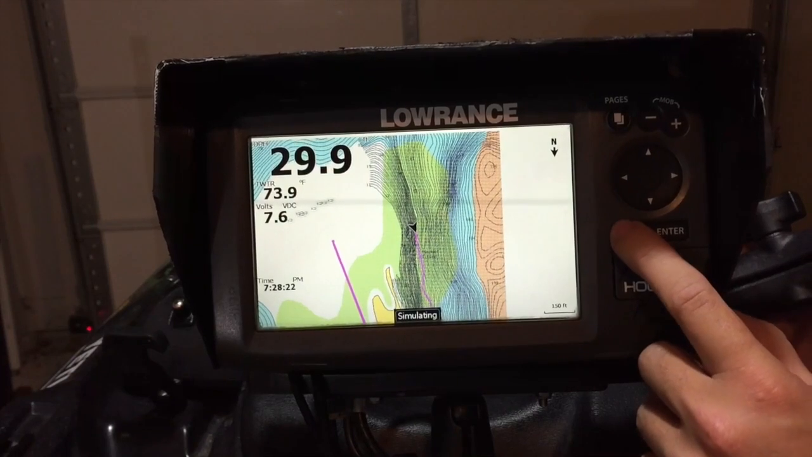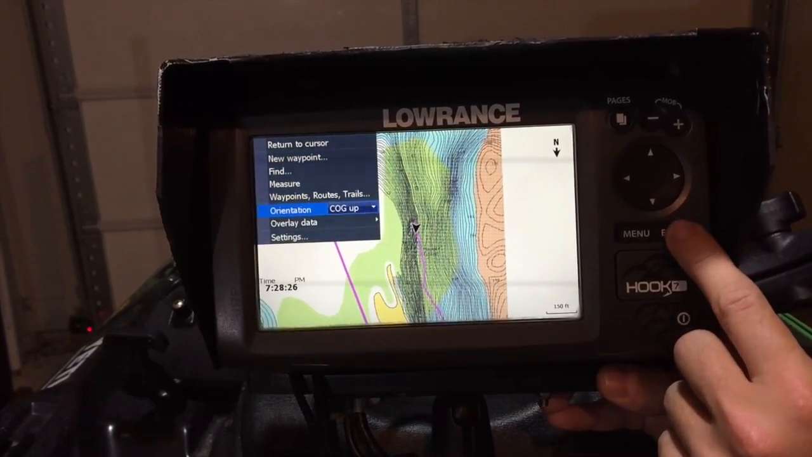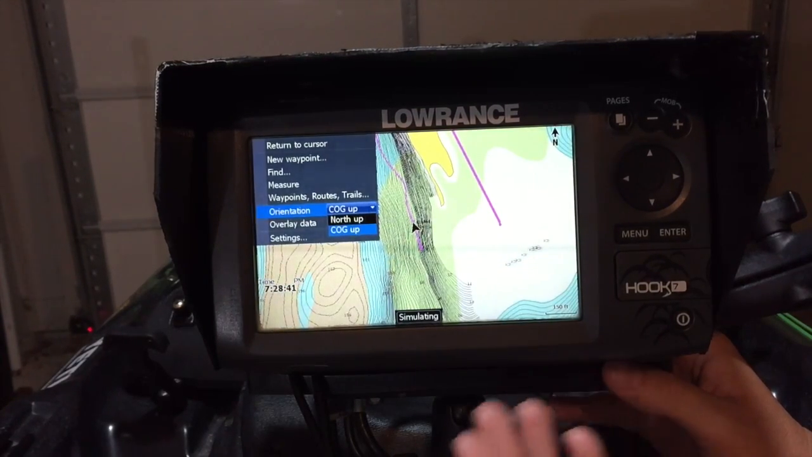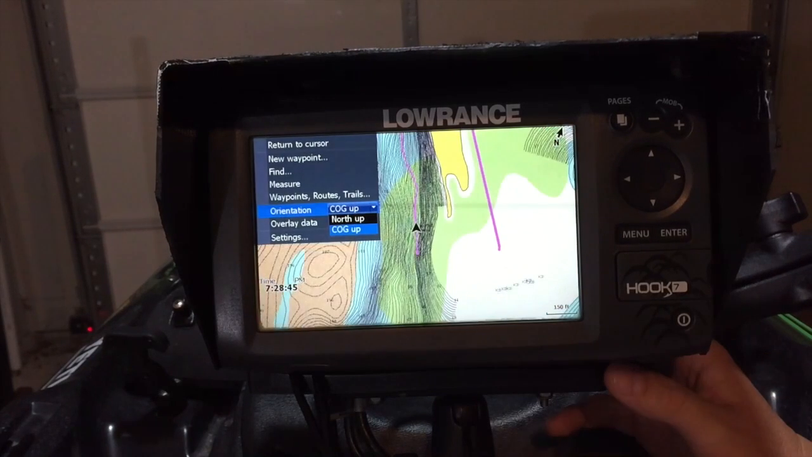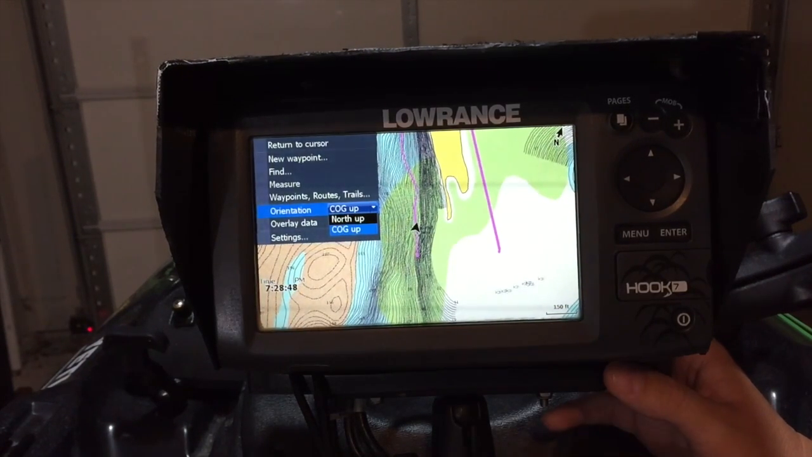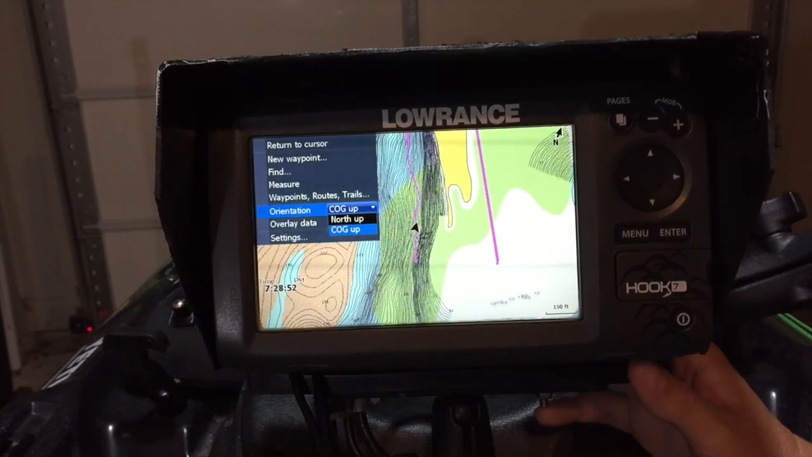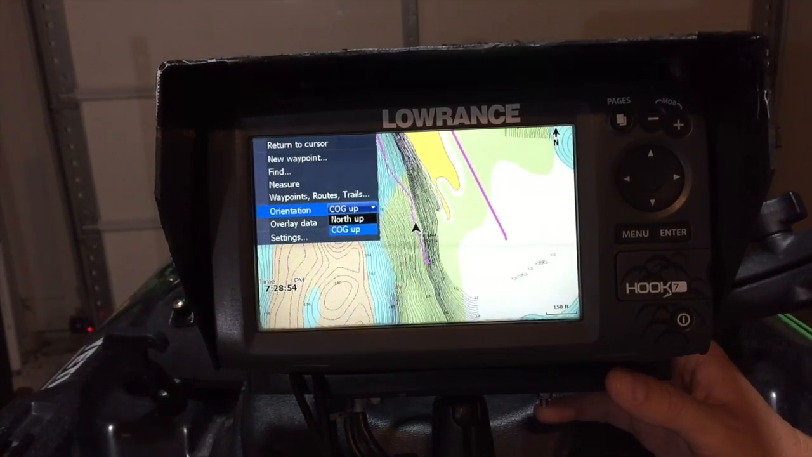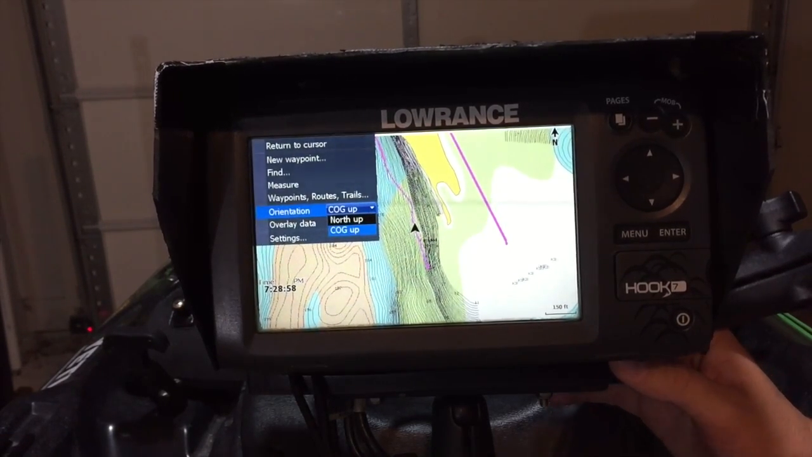If we hit menu one more time, you can see that your next option down here is going to be your orientation. You have north up, meaning that your north is always facing up, and you have your COG, basically the direction you're traveling in. So depending on how you like your map, if you like your map to rotate, then you would like COG, so that your boat is constantly facing up.